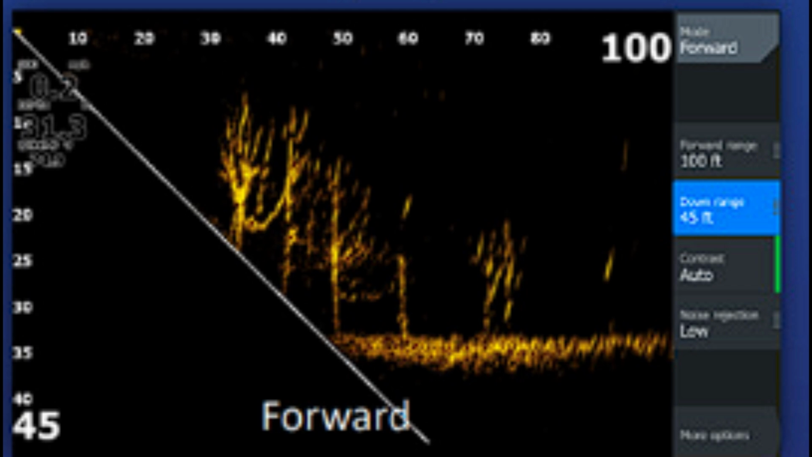So if you are new to live sonar, or you think that you know it and you're just not quite sure if you really know everything about it, go check that video out. It is Forward Facing Sonar Understanding Cone Width by Russell Marine Products.